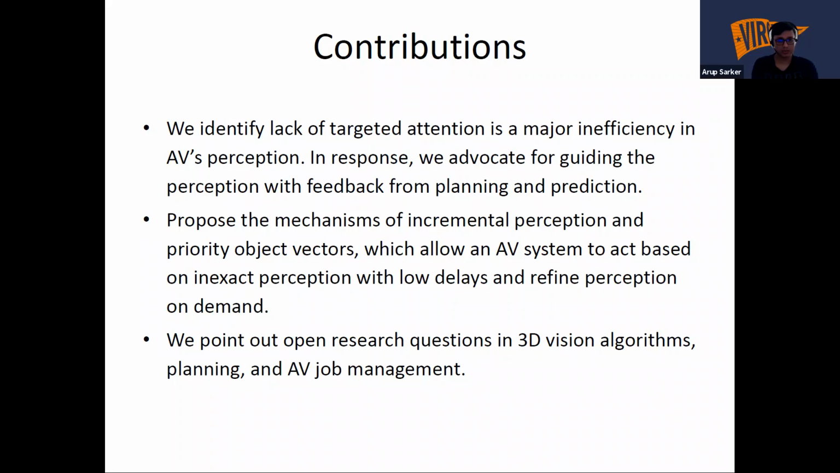So in this work, we mainly contribute by identifying the lack of targeted attention, which is a major inefficiency in autonomous vehicle perception. In response, we advocate for guiding the perception with feedback from planning and prediction.